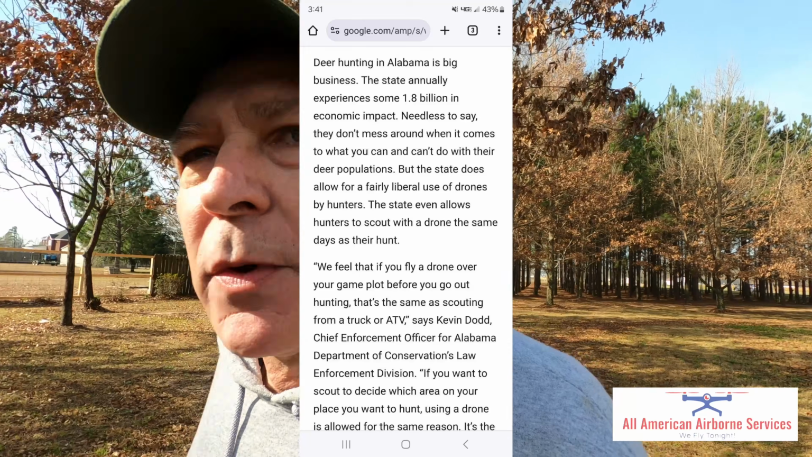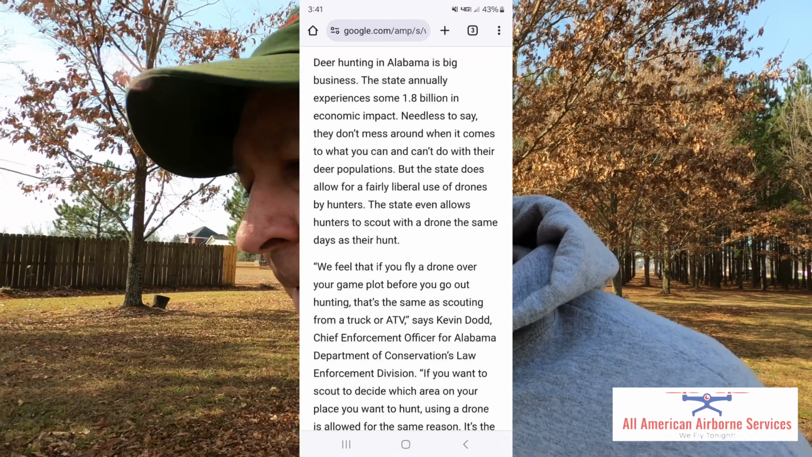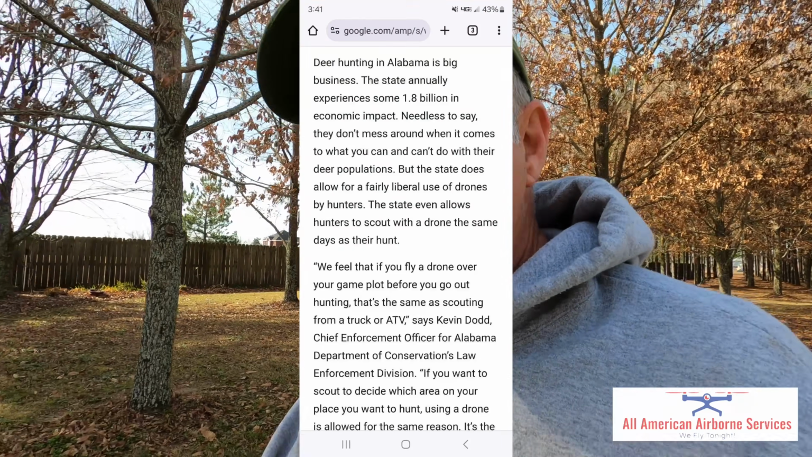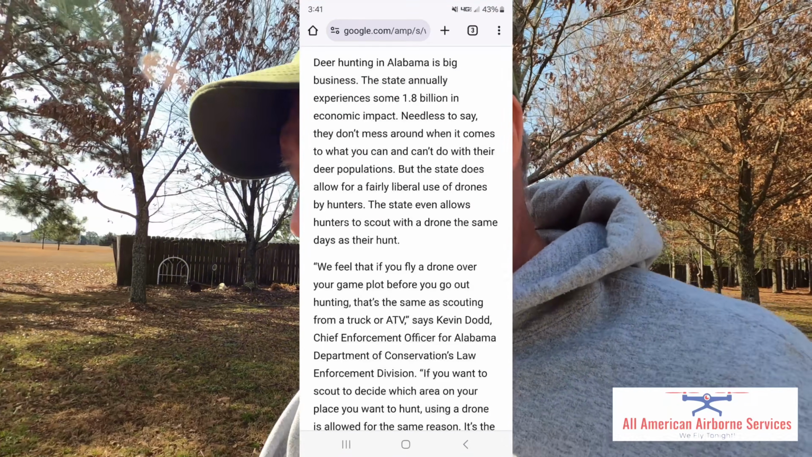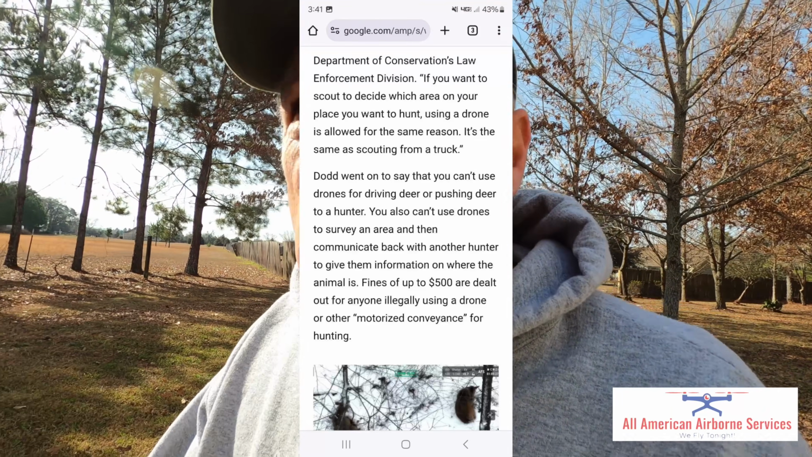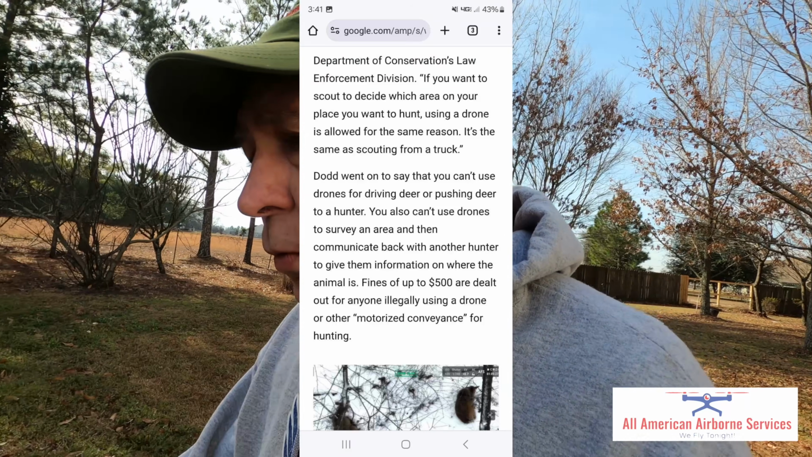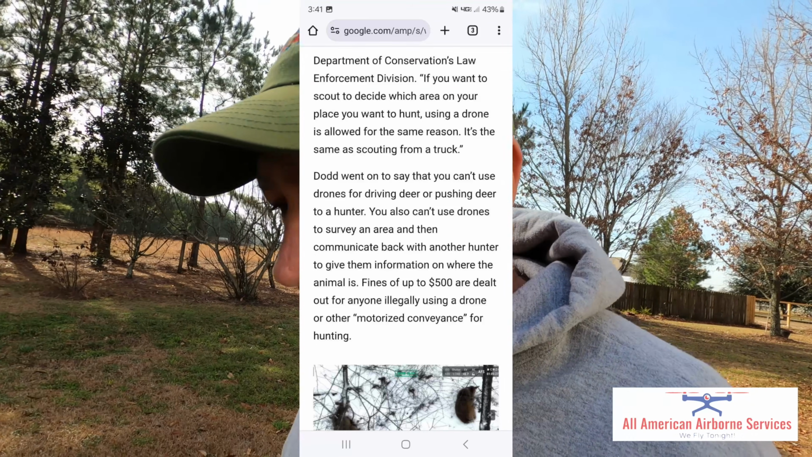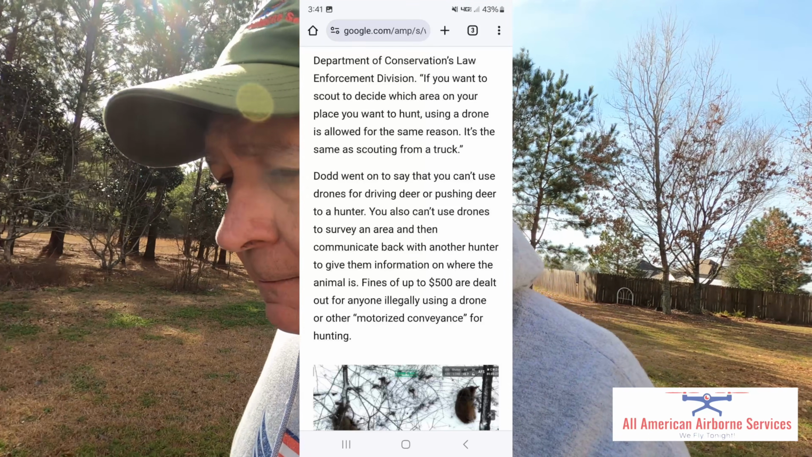So I want to leave you with the statement from the Alabama game wardens and the DNR, and that's what they have to say about using drones and other devices to locate dead and injured game.